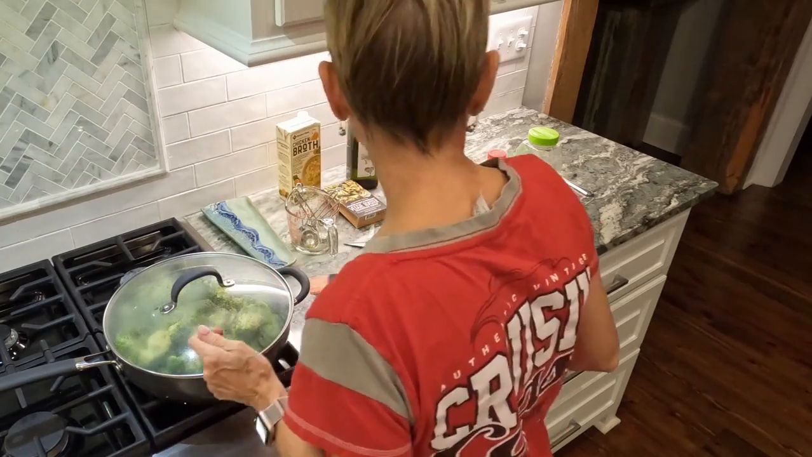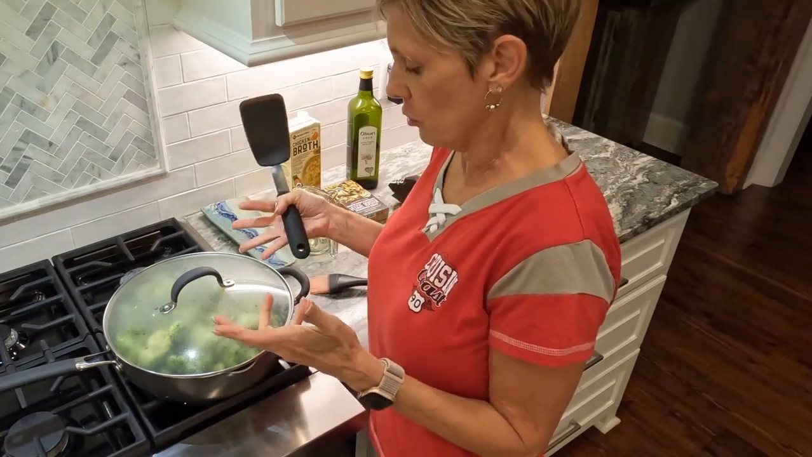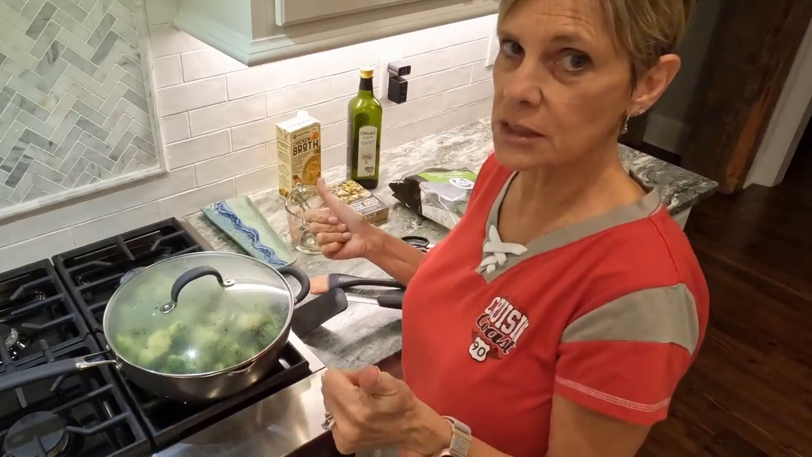Now you just have to stir it every few minutes. You don't want to let the liquid burn out and let it burn, so you just have to keep an eye on it. And that's it. That's how easy it is, and it's going to be delicious.